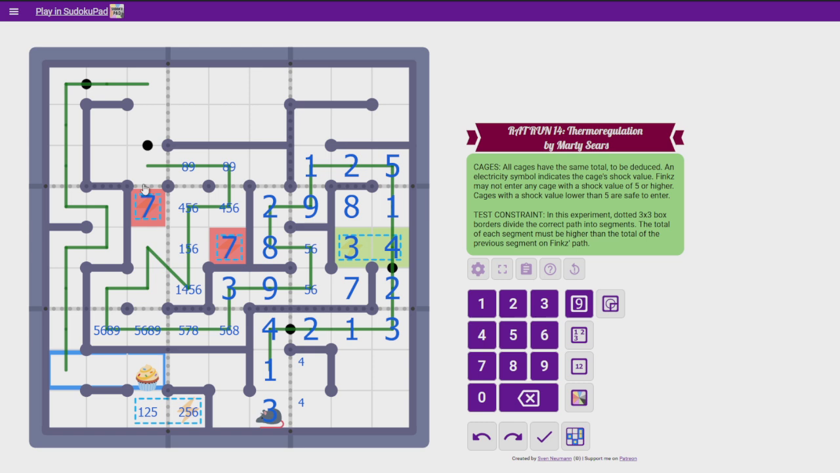Okay, let's see. What are we doing here? We've made it farther than I thought we would, I'm gonna be honest. These are 3? Nope, sorry, not 3. 5, 6, and 7. Yeah. What else can I mark?